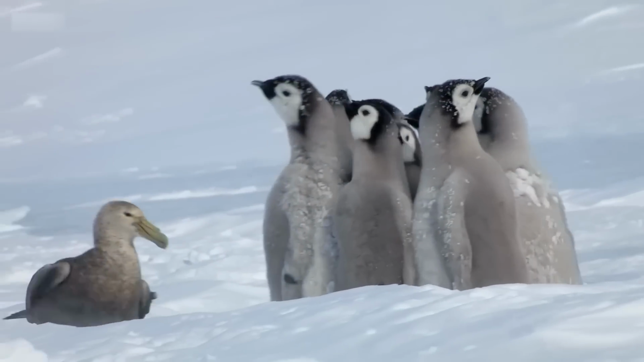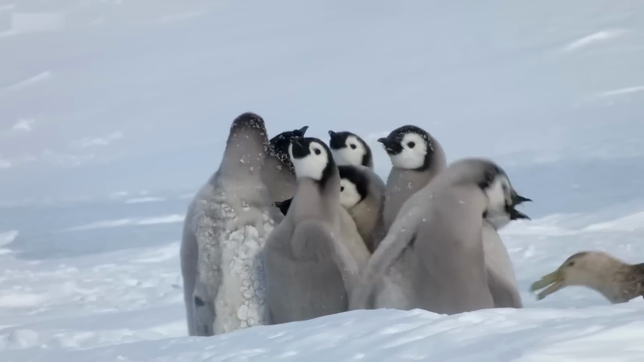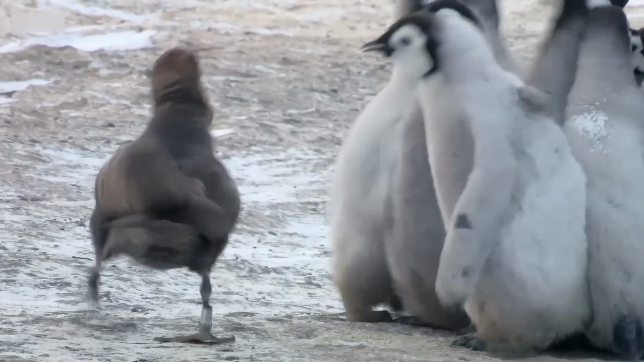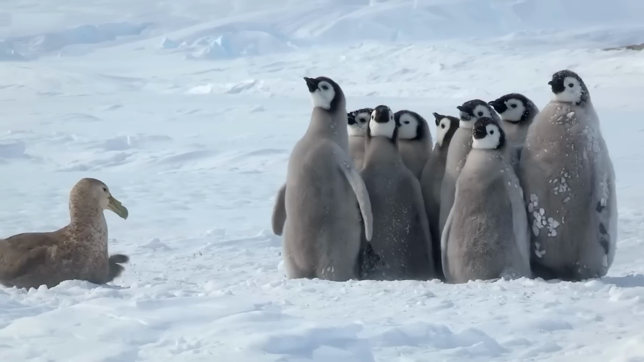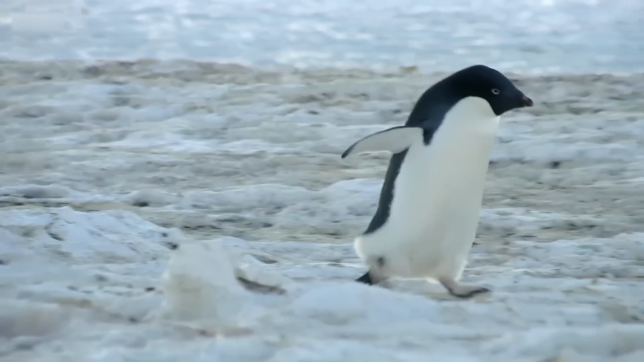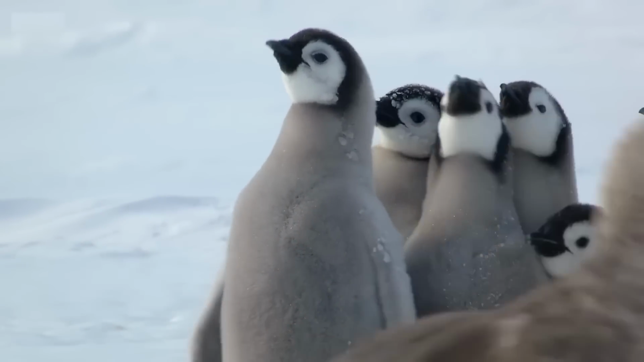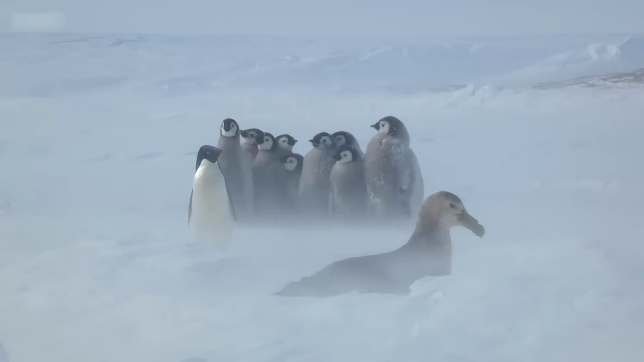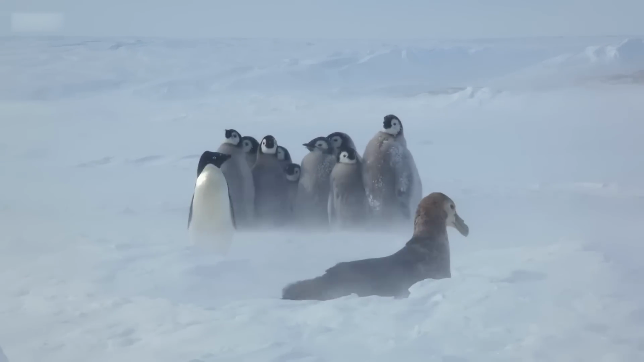But the penguins didn't give up. They stood together in a circle, protecting each other from the petrel's sharp claws. The little chick stood tall, trying to look big and brave. Just when it seemed like all hope was lost, a hero appeared. The Deli, a fearless penguin, stepped forward and chased the petrel away. He safely led the chicks to the ocean, where they could swim and play without fear. What a hero.